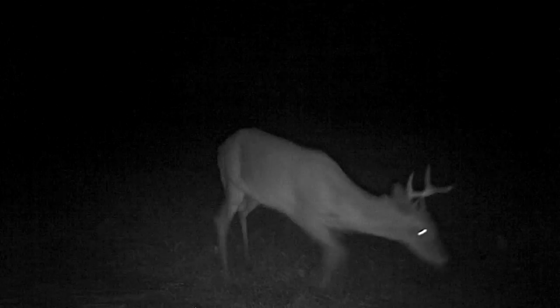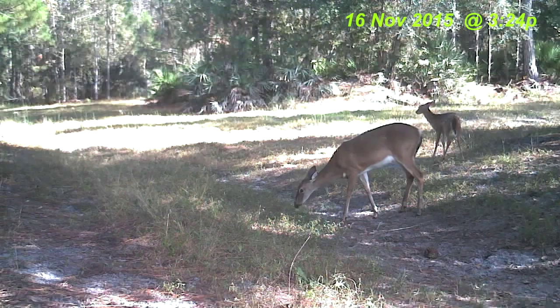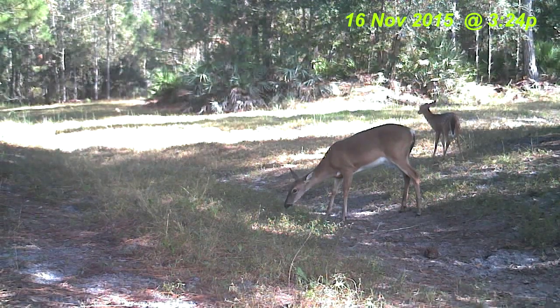Here we got one of those 6 points is back again. 7 o'clock in the evening. Something spooked him. Now here's Mama with her little spotted fawn back again.